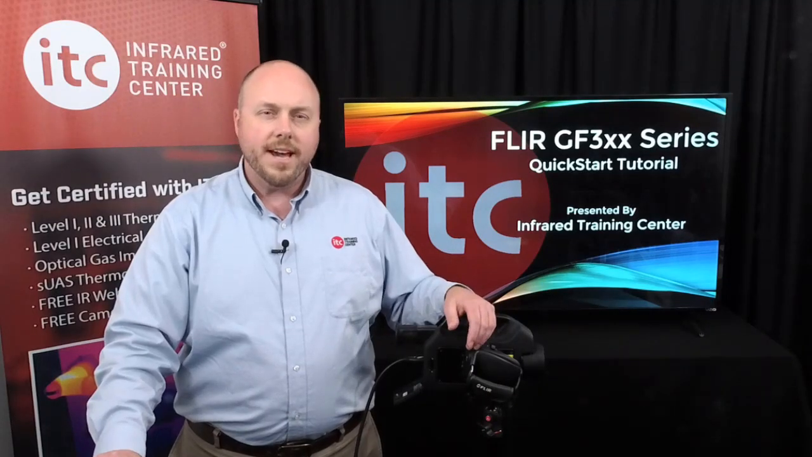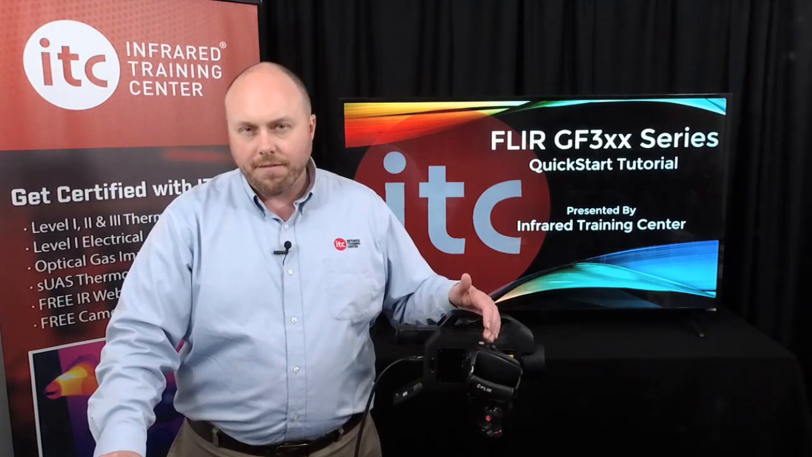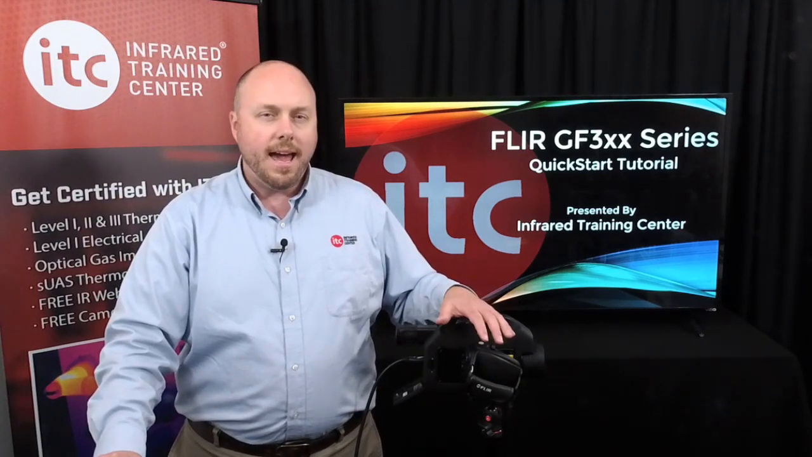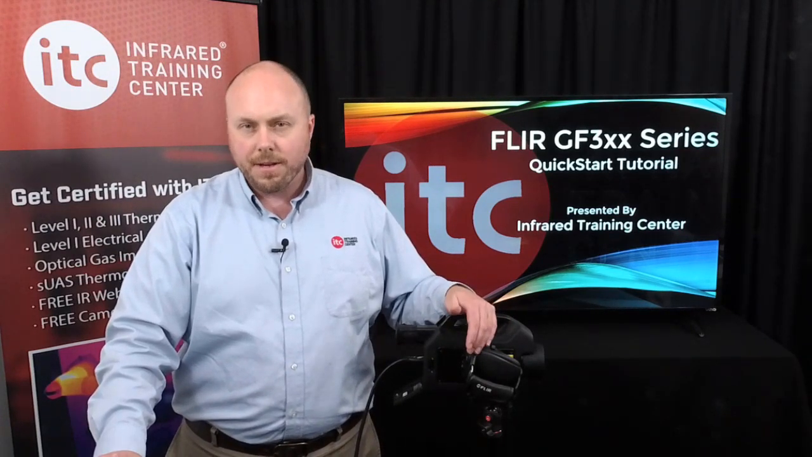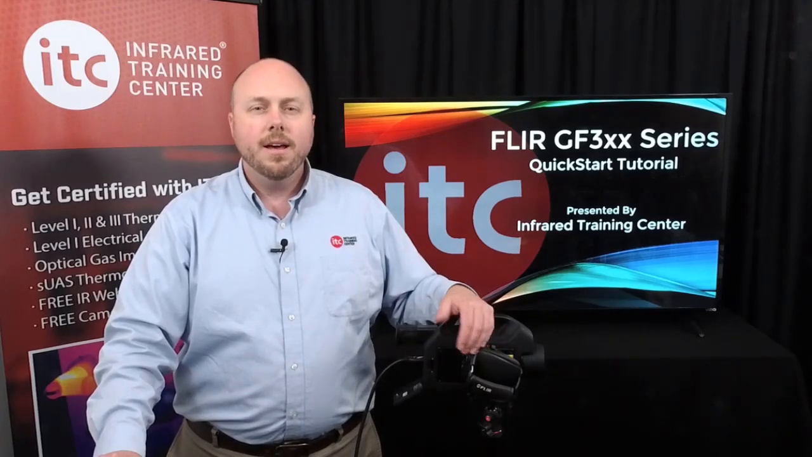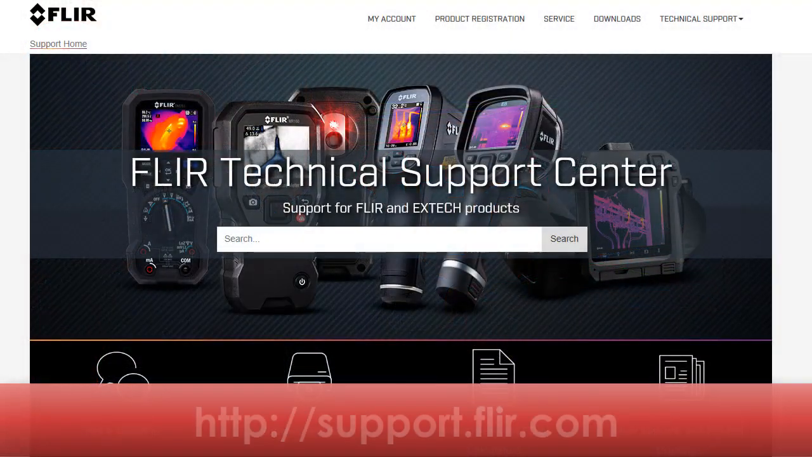Most of the cameras in this line of thermal imaging systems are designed for gas detection, the exception being the GF309, which is used for furnace and high temperature inspections. As such, while they may look similar, there are some important differences in the technical specifications and capabilities for each one that you should understand. These can be found on the FLIR support website at support.flir.com.